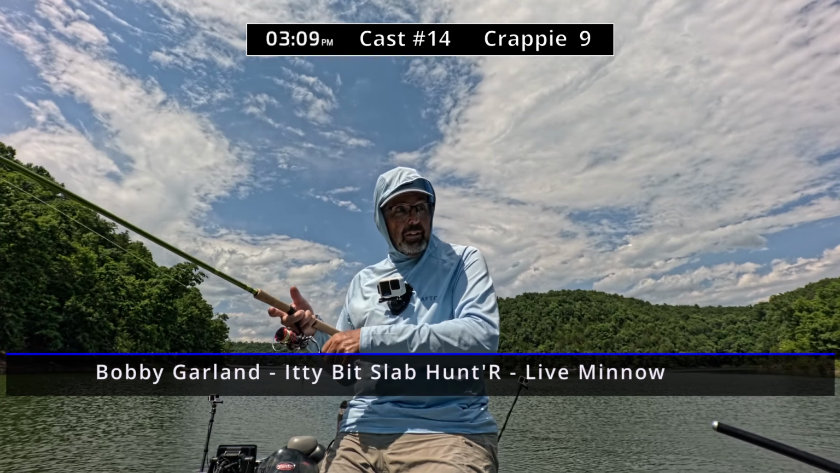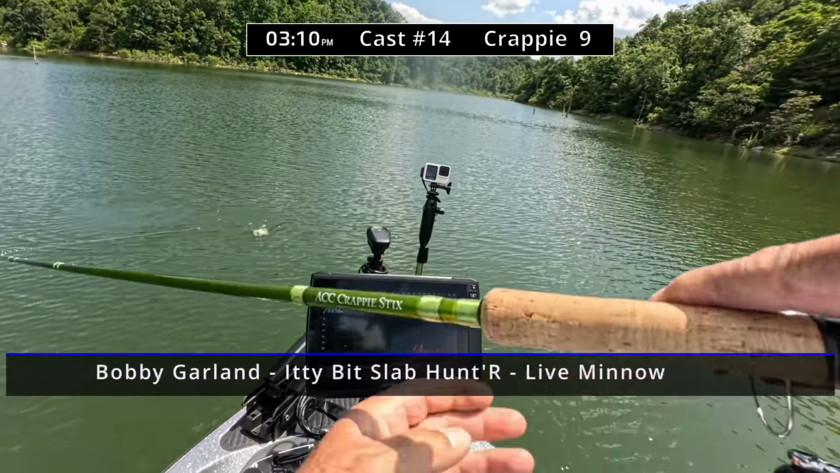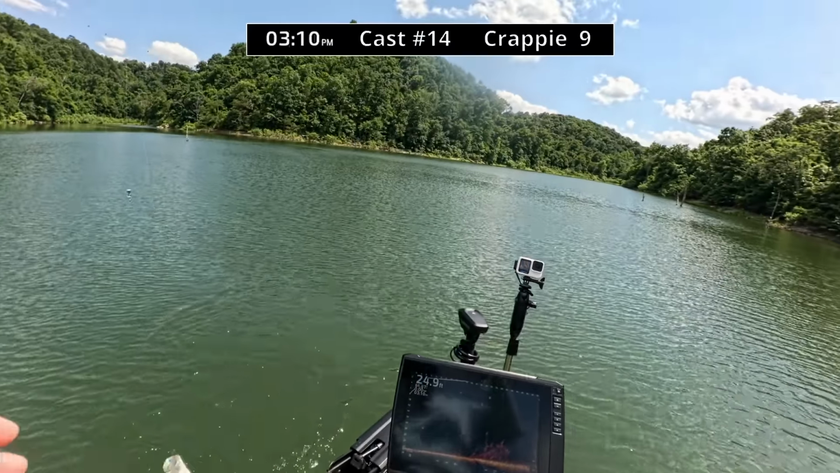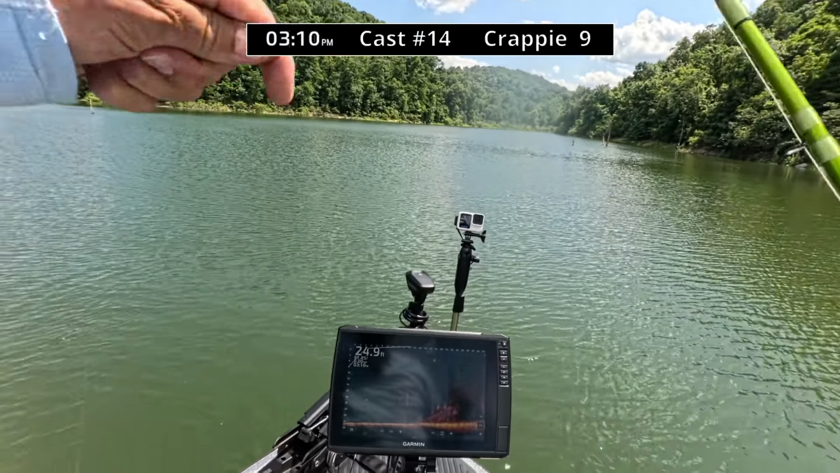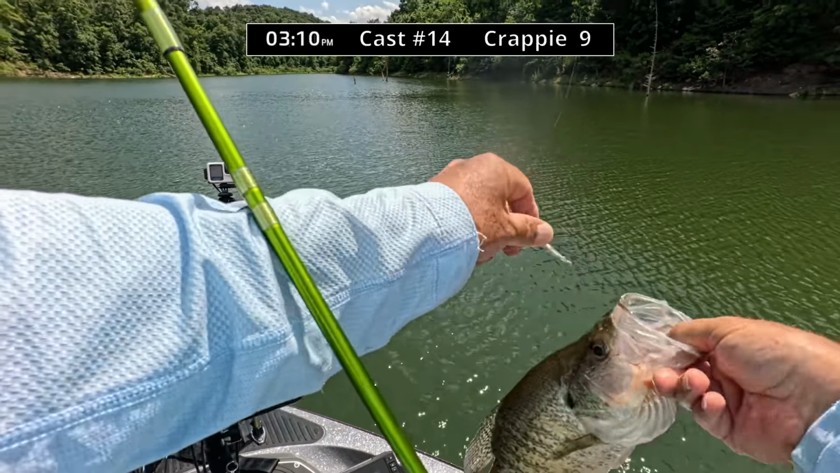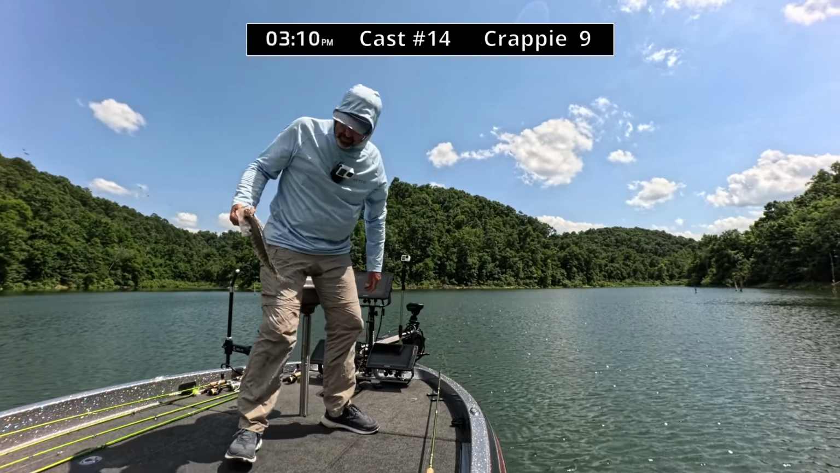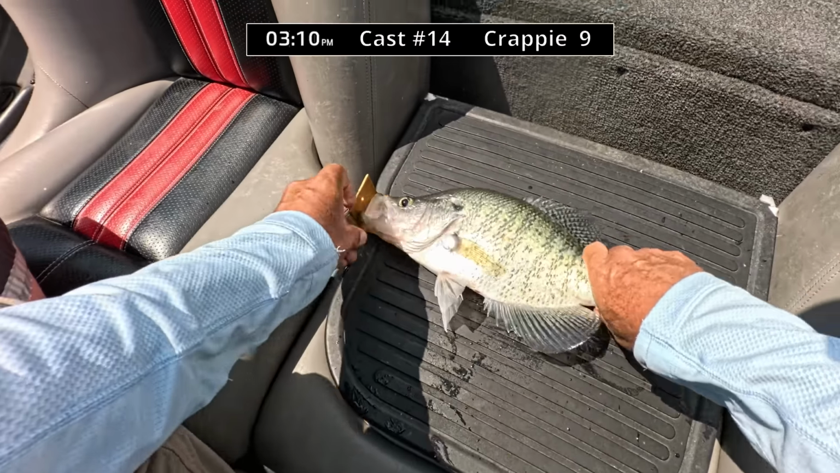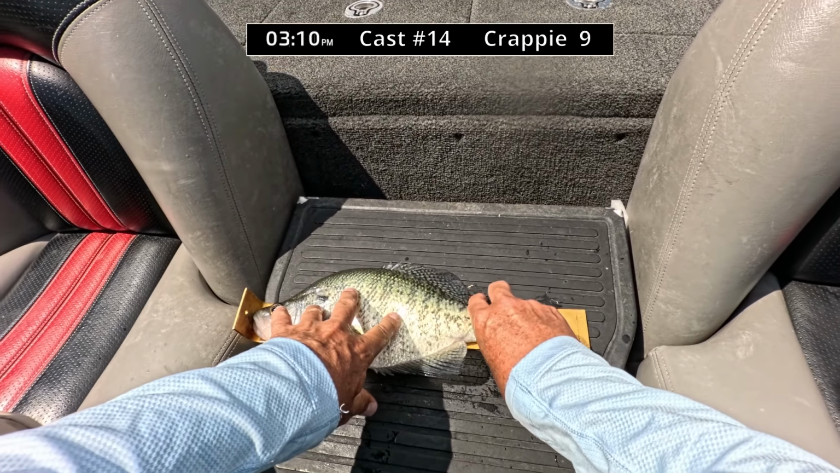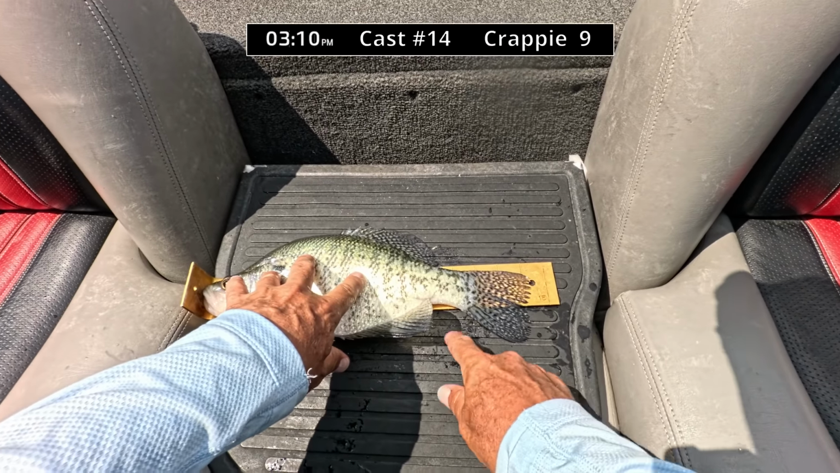This is a good one. I'm gonna measure this one. 14.5.